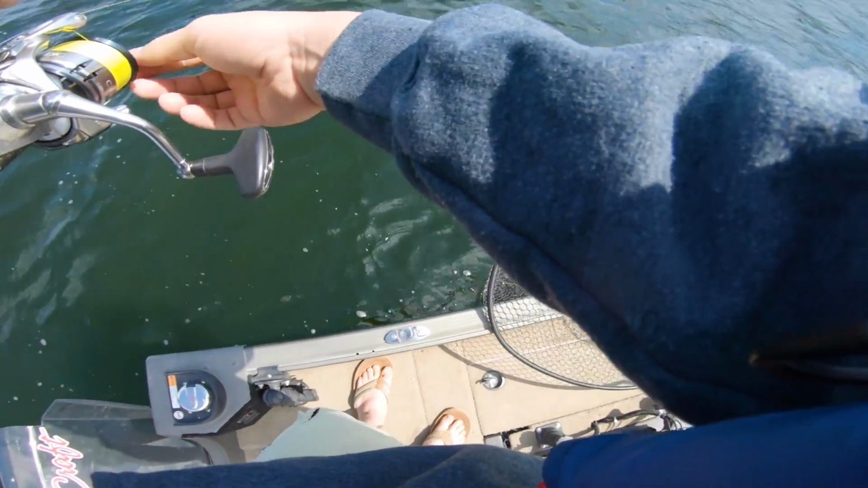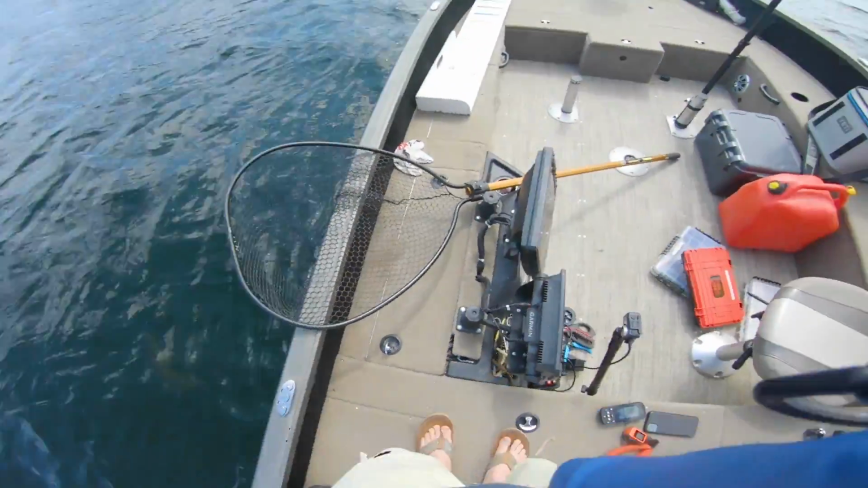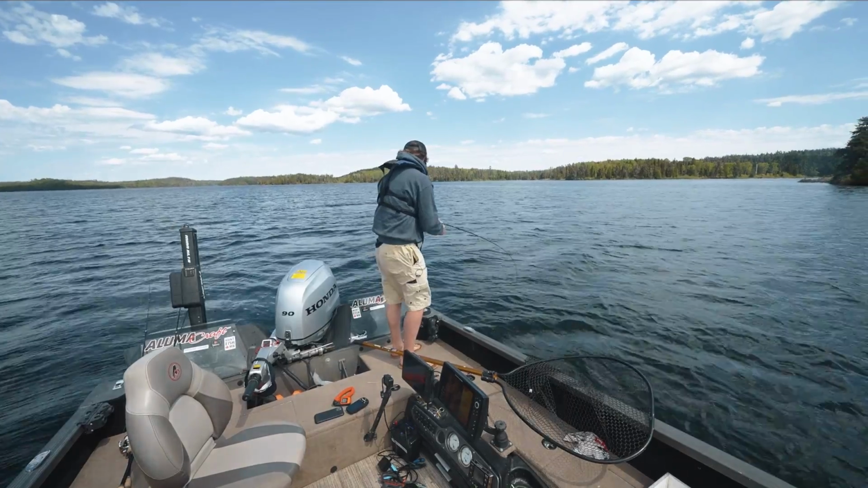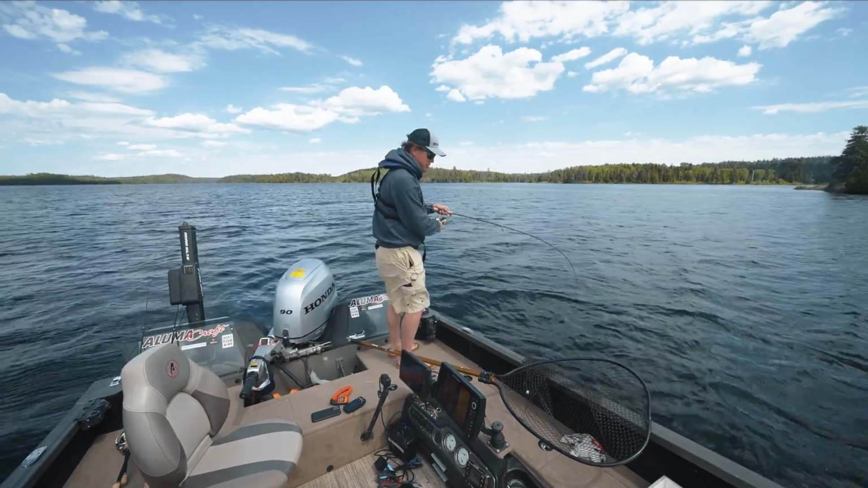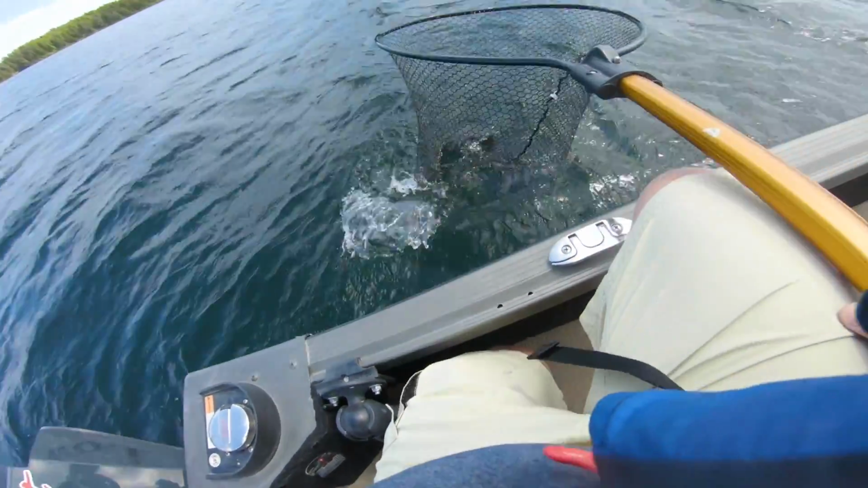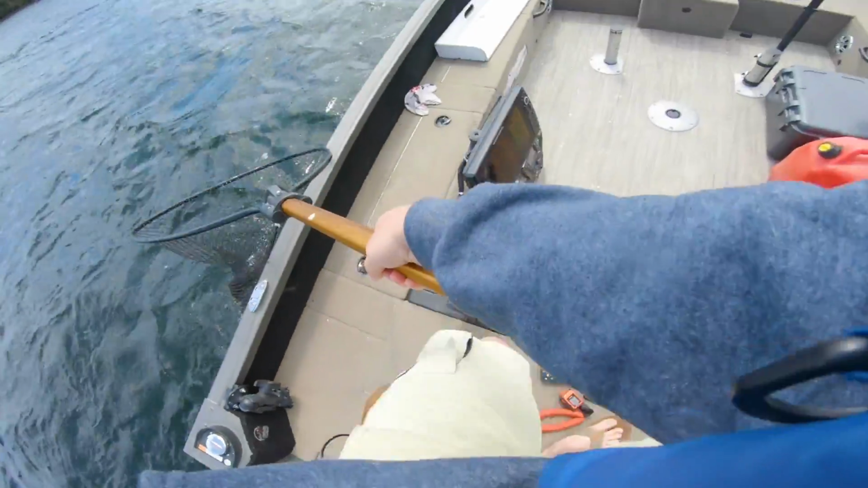Okay, I can see the leader. Still can't see the fish. Wow, that's big. That's really big. Come on. Anytime you're fishing with tiny hooks, it just makes me nervous. Oh, wow. I gotta get out of here, guys. I gotta get out of here.